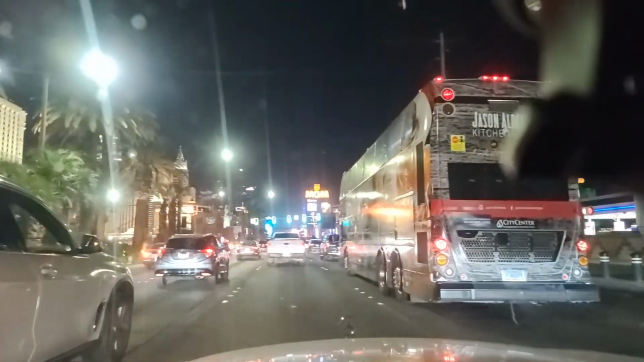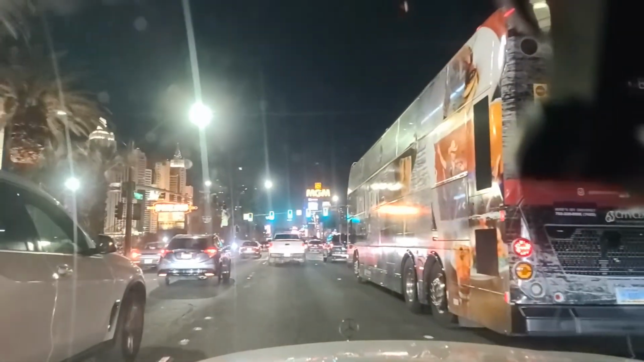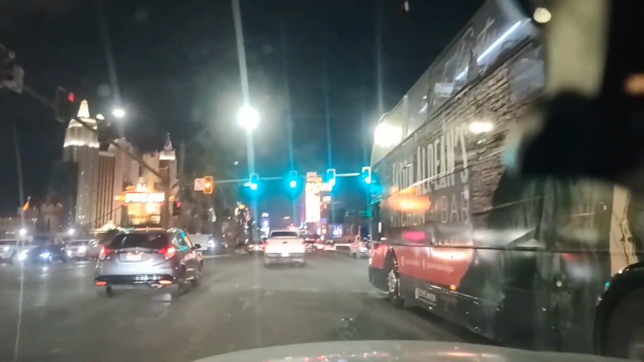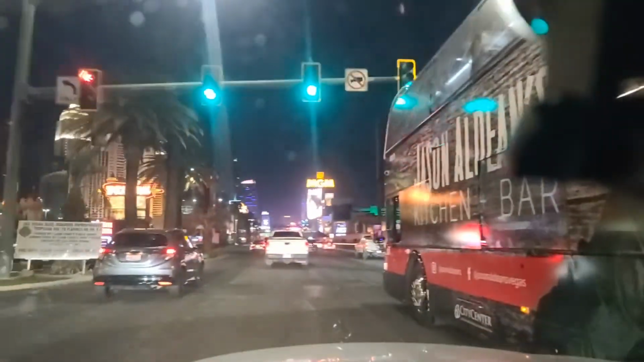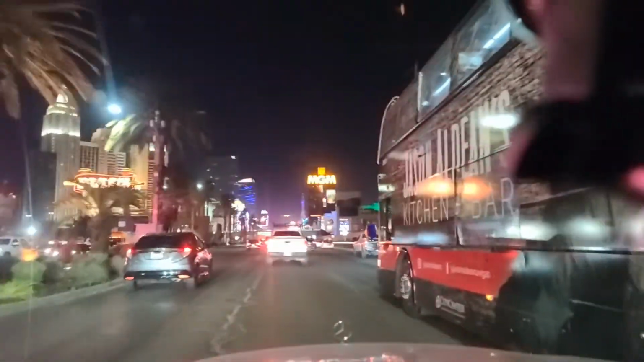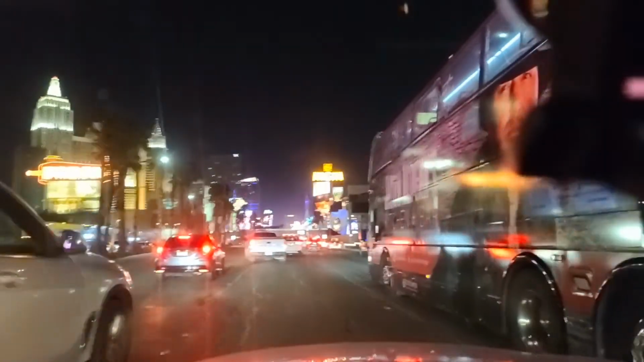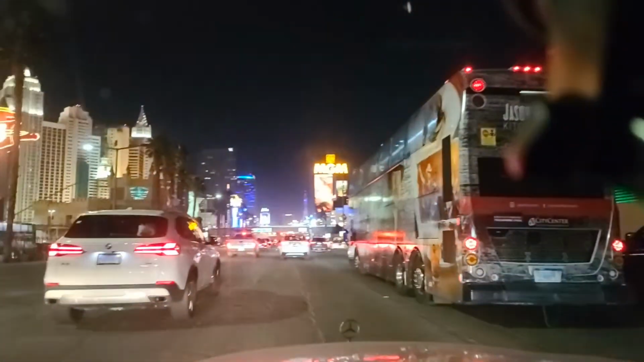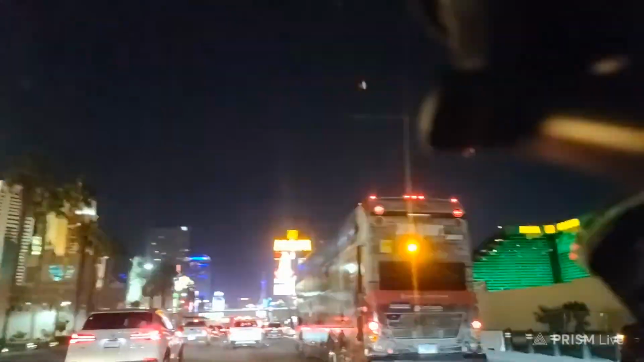As we continue northbound on the Las Vegas Strip. I'm not sure if this is the Deuce here next to me. He's not in the far right lane. But the Deuce is definitely an economical way to get from Fremont Street down here to the Las Vegas Strip. I think it's $8 for a 24-hour pass on the Deuce.